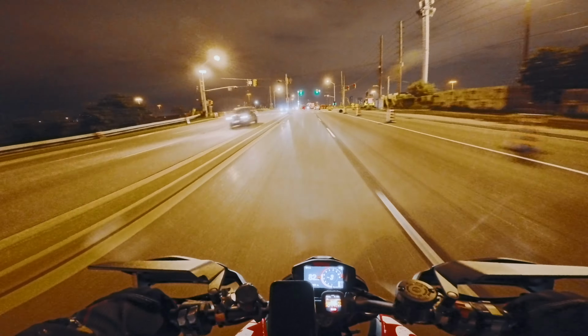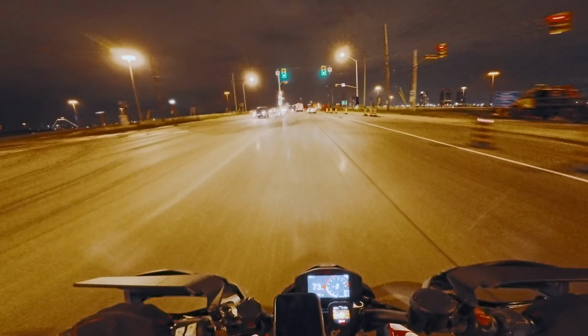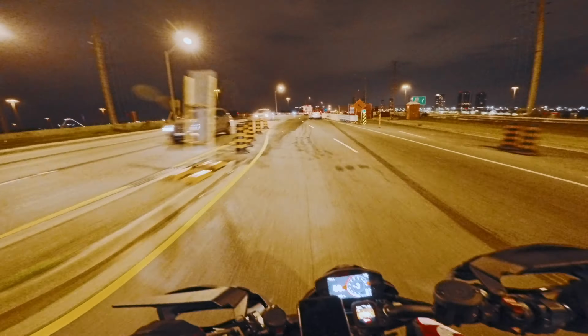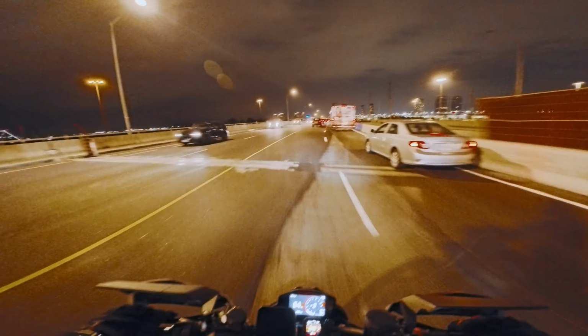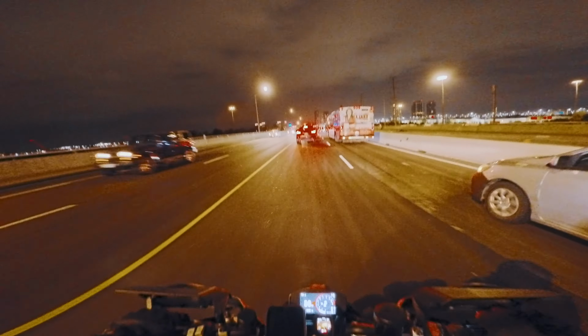This is always the fun part of the ride here. Let's see what happens. This is down to one lane. Oh, no. Just a fucking... Oh, just a quick break. You know, I spoke too soon with no traffic. That's for sure.